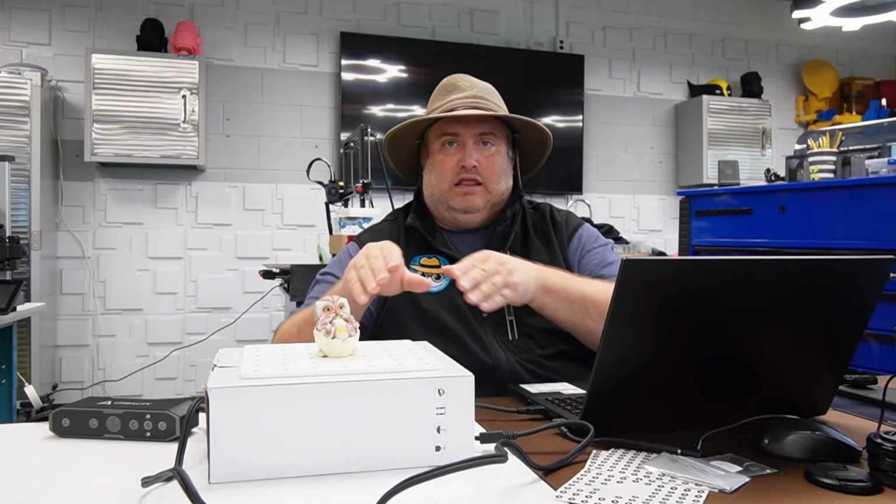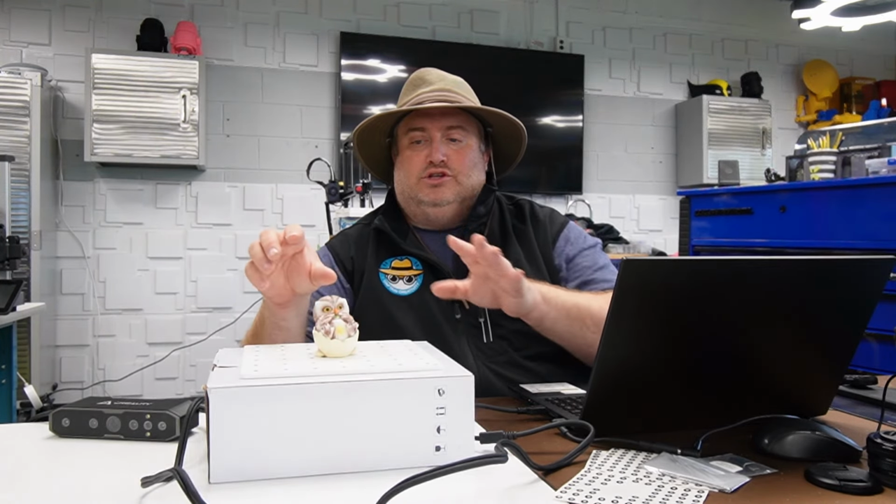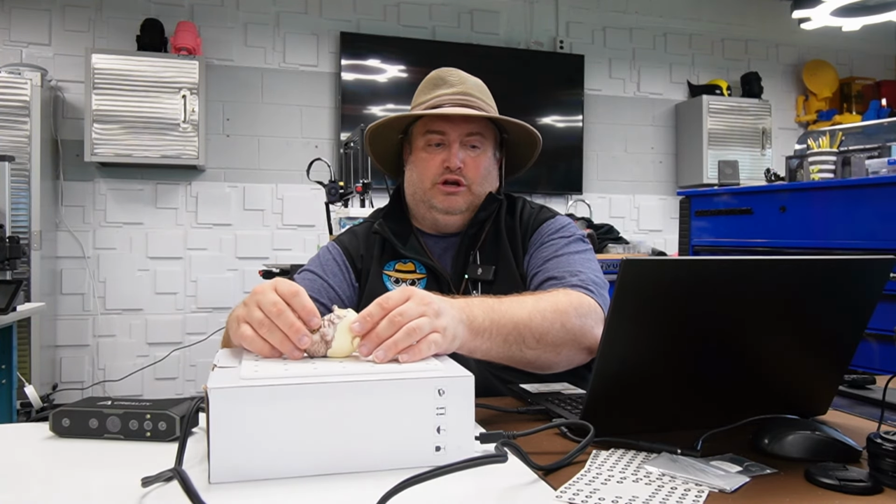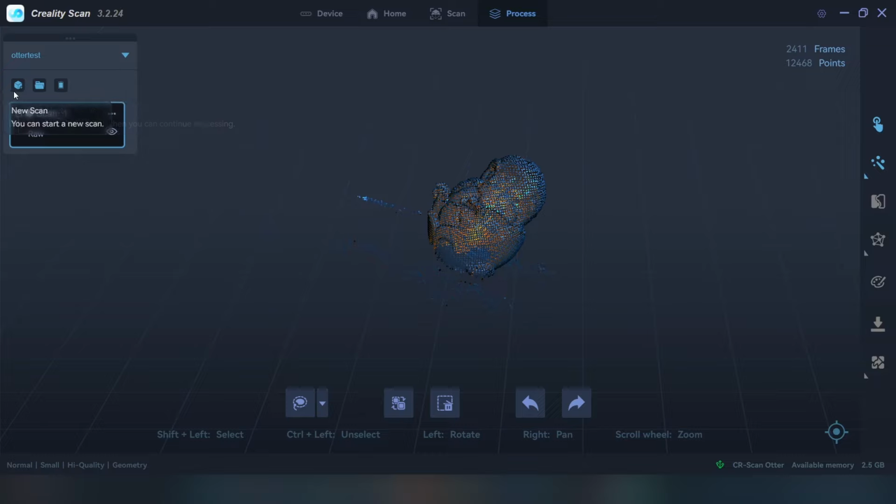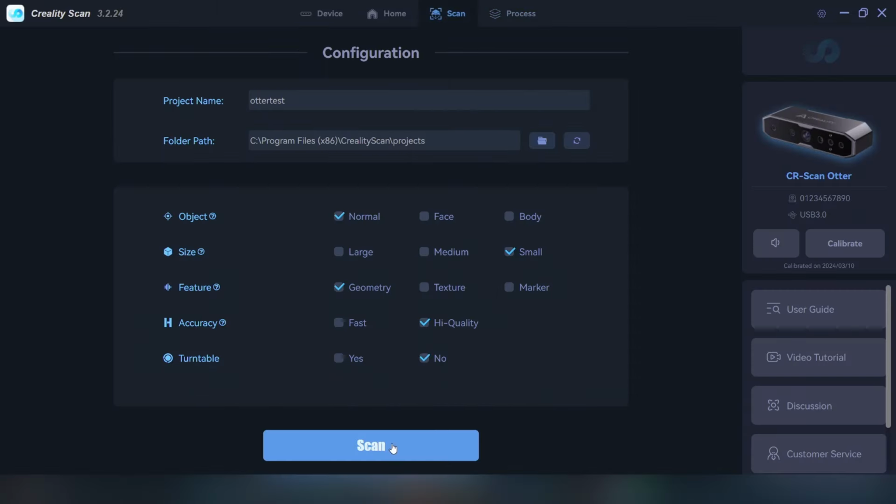And I now want to get the bottom side of the scan. So what I'm actually going to do is turn it over now, and we're going to try to get the underside of it. And so we're going to do a new scan by going right up here. I'm going to click New Scan. Same thing, scan again.